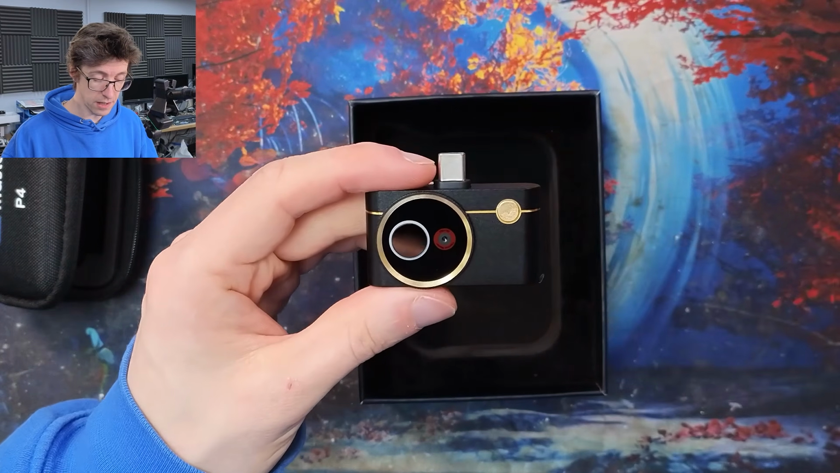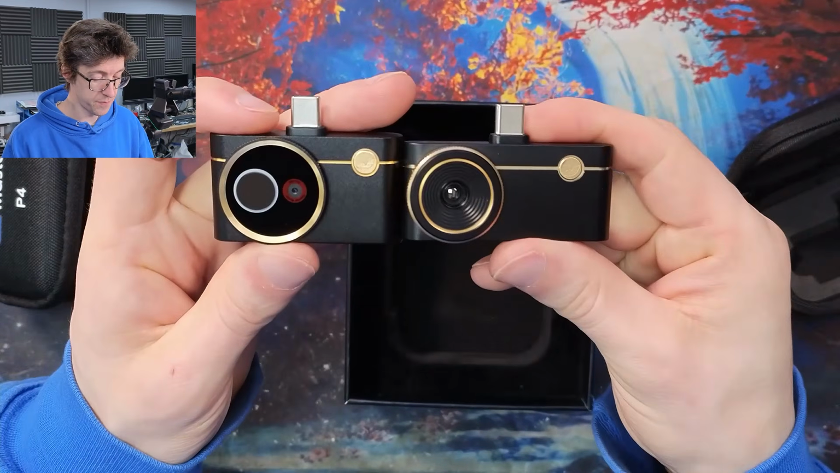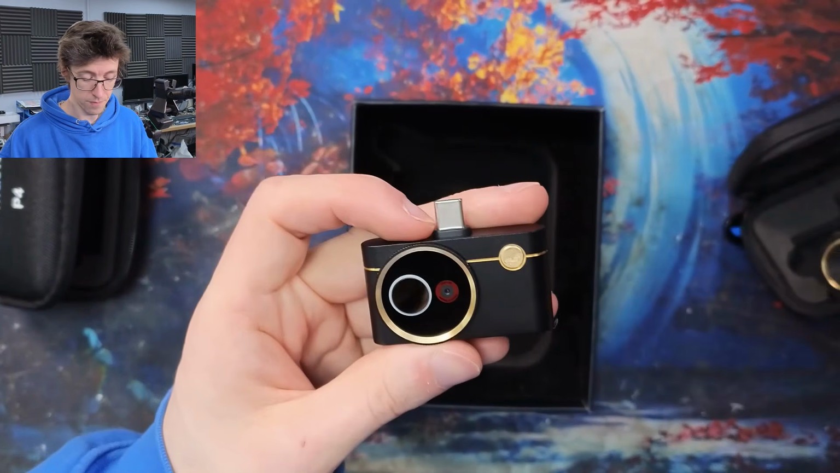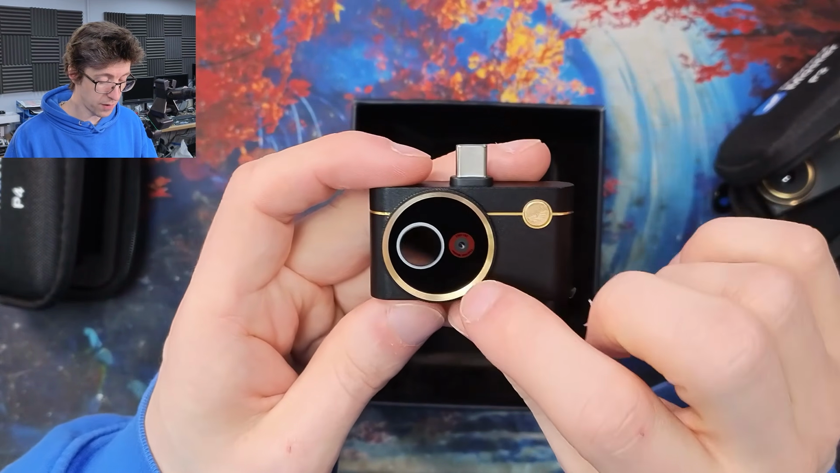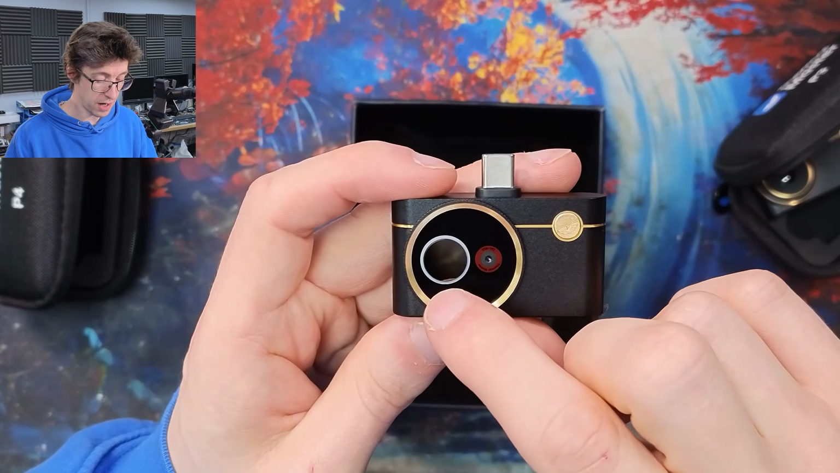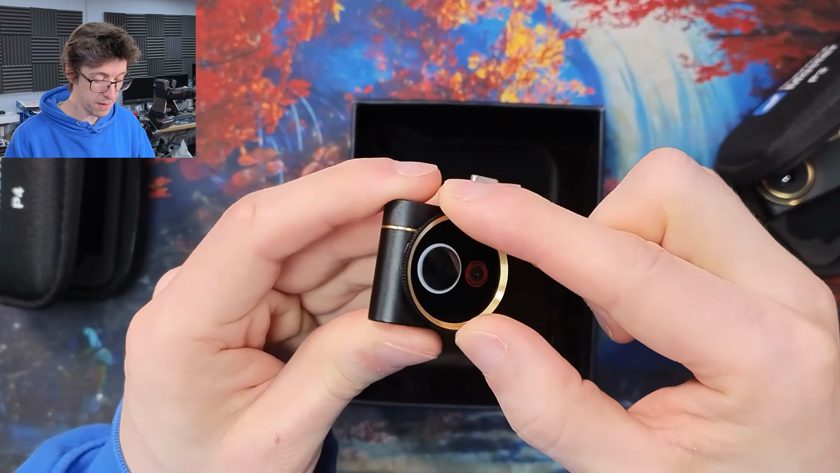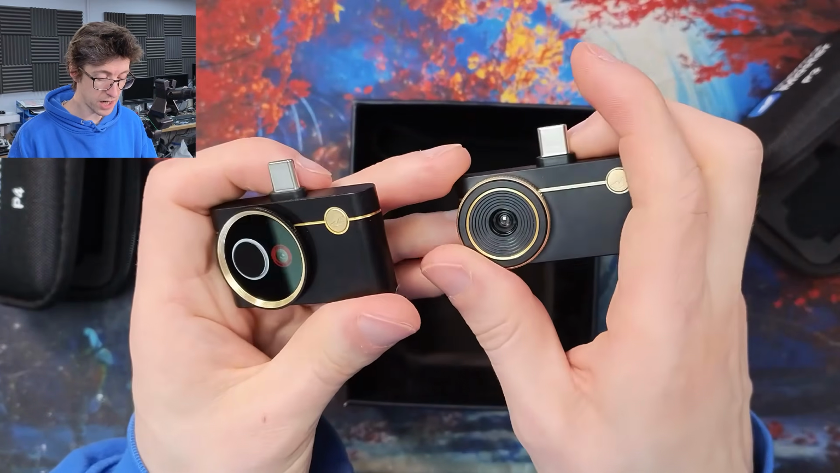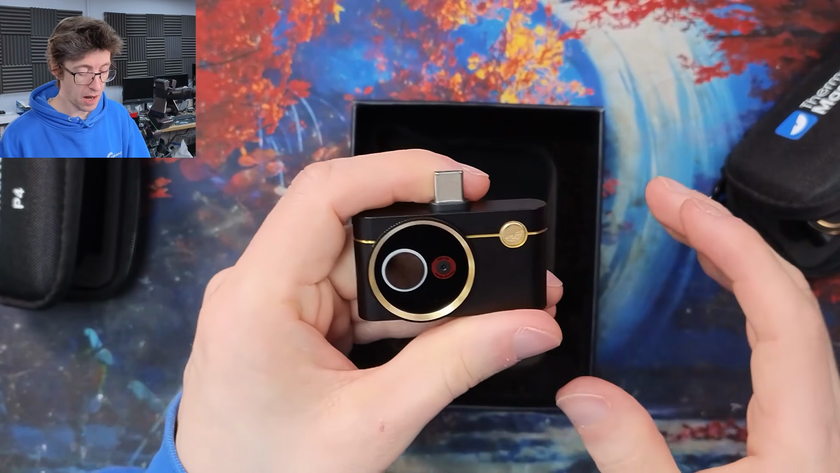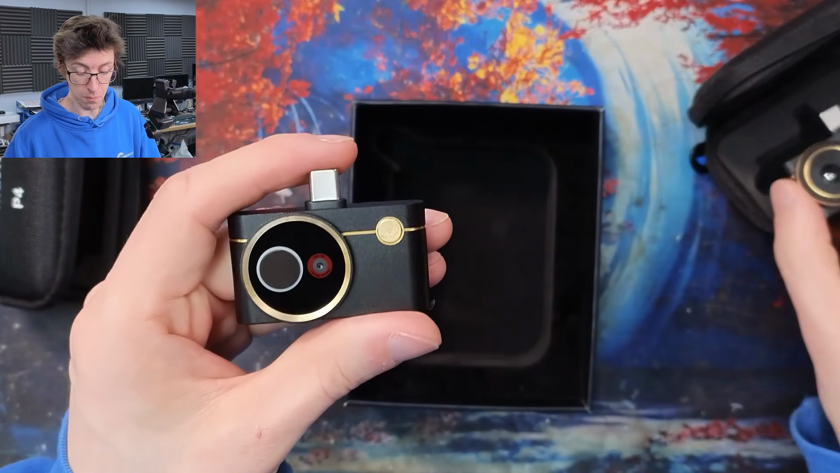So you can see that it looks very similar to the P3 in its presentation, but the lens, completely different kettle of fish there. So on this lens, we've got the visible light sensor there, and then the infrared sensor there. And this ring here doesn't do anything. Unlike the P3, which has the focusing ring, this guy is a fixed lens camera. And that is where the interesting comparisons between these two products are going to come into play.